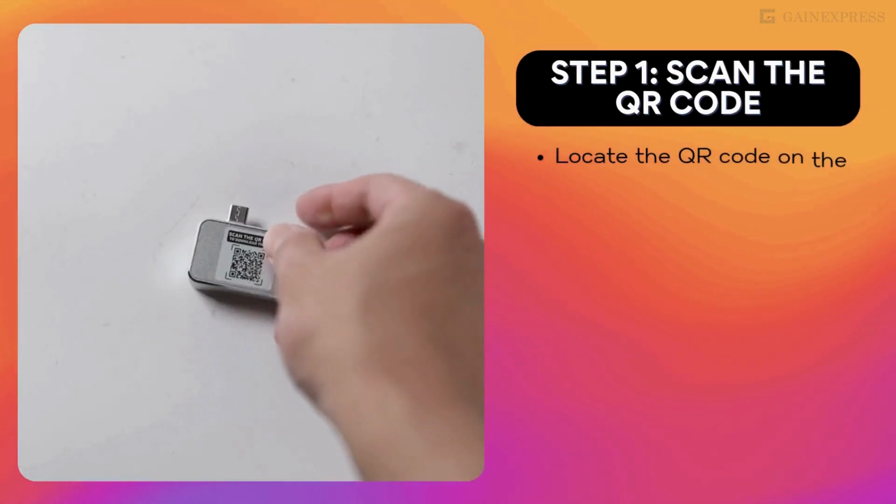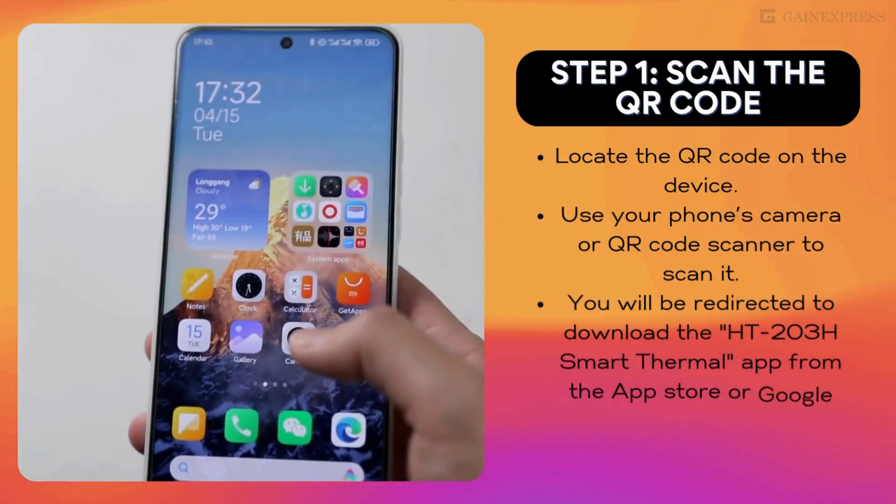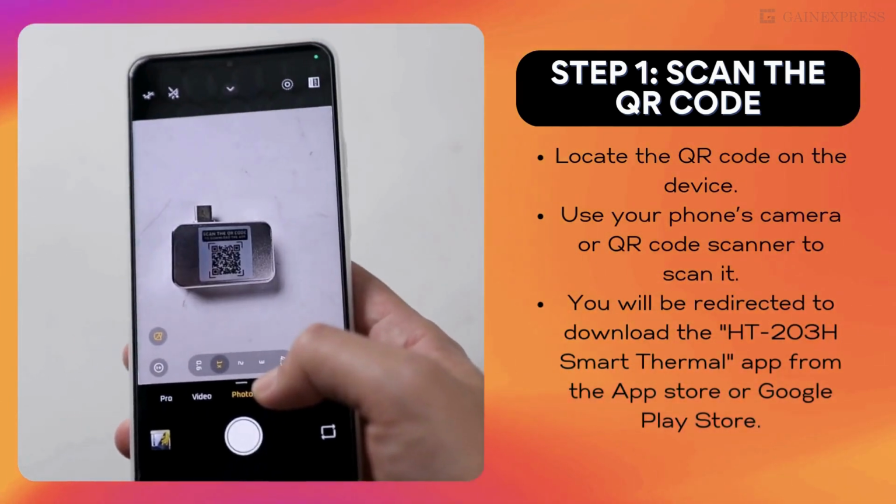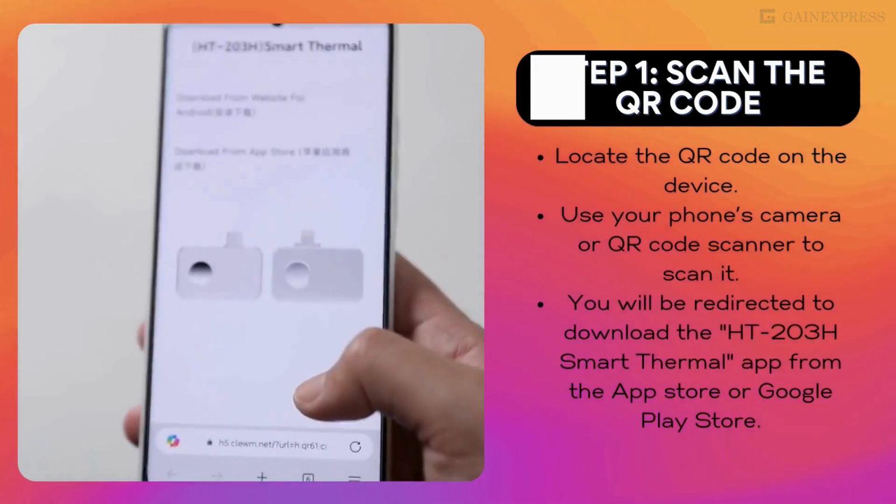Step 1. Scan the QR code. Locate the QR code on the device. Use your phone's camera or QR code scanner to scan it. You will be redirected to download the app from App Store or Play Store.